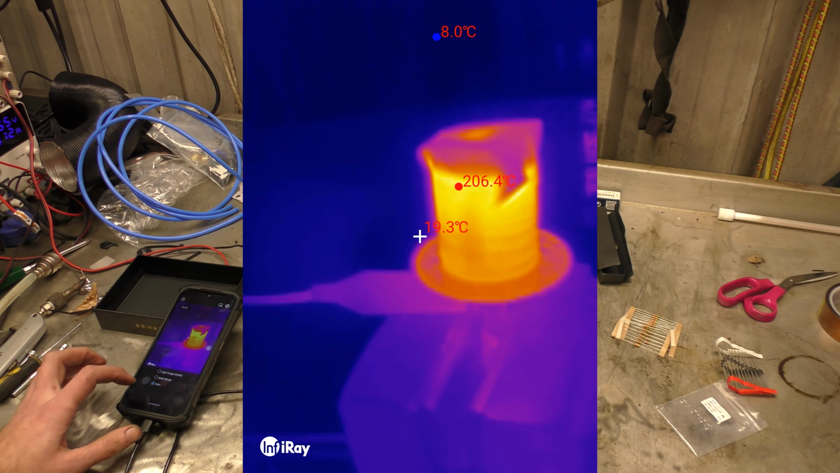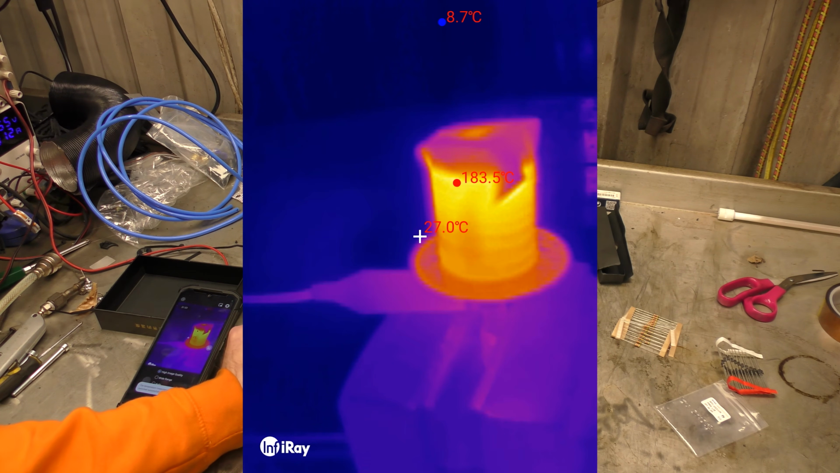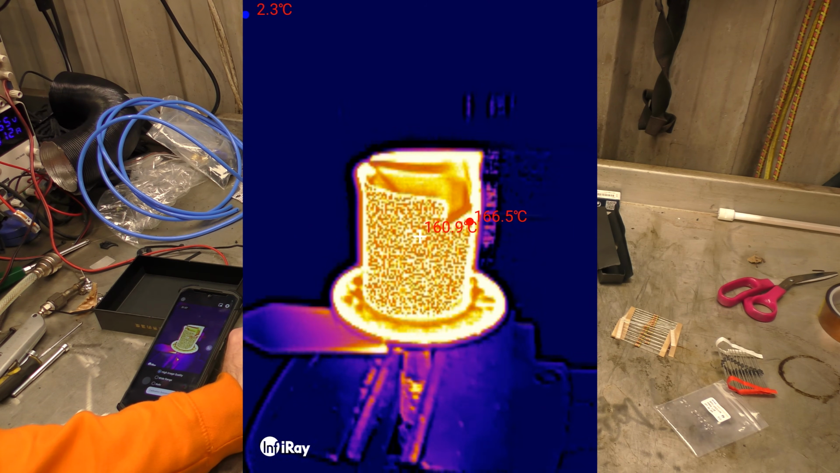Well, let's just change that. Put it back to, wait, maybe not auto. Right, high image quality. So if we put it back to high image quality, we get a lot sharper.